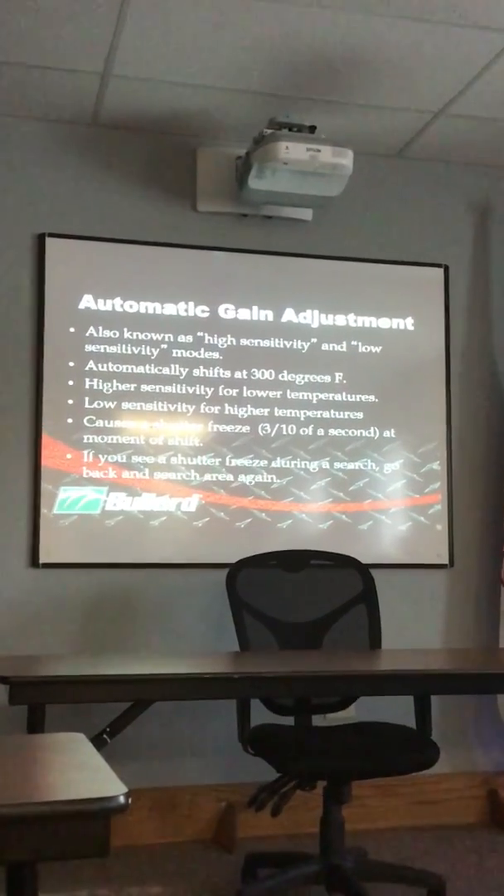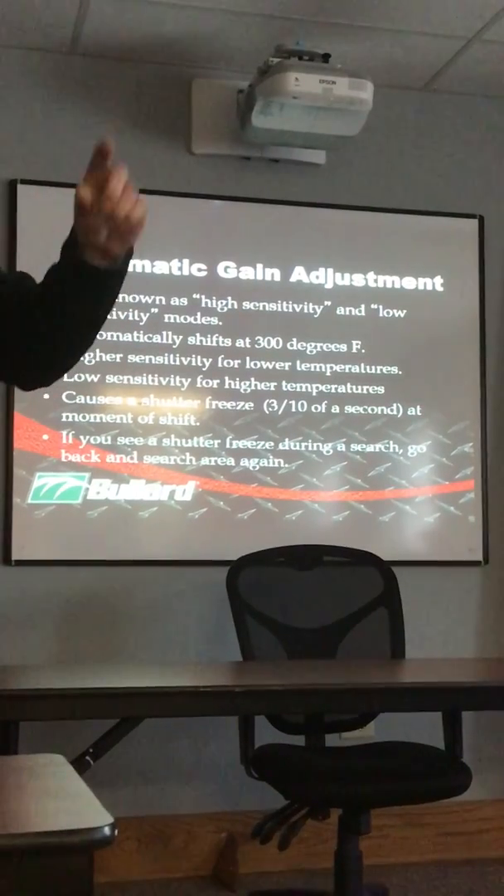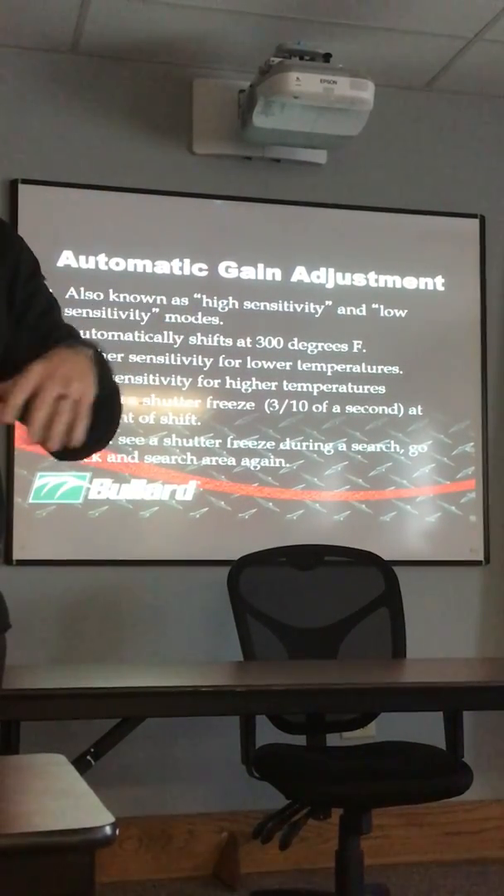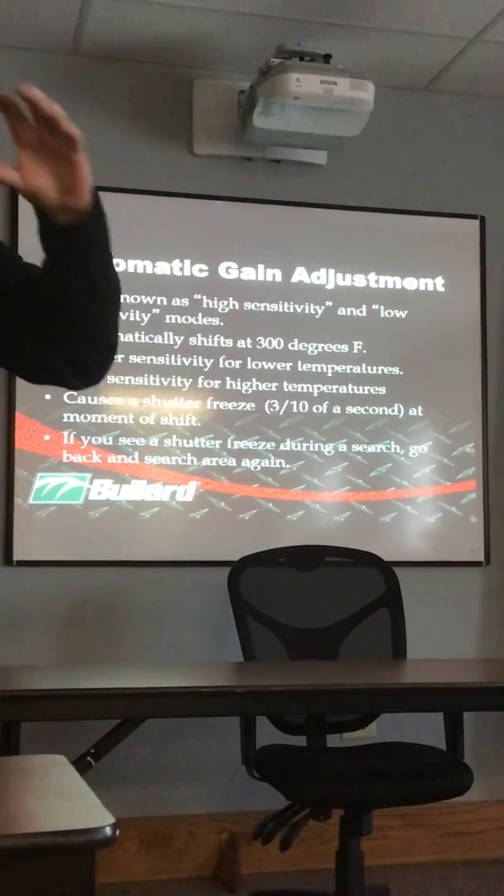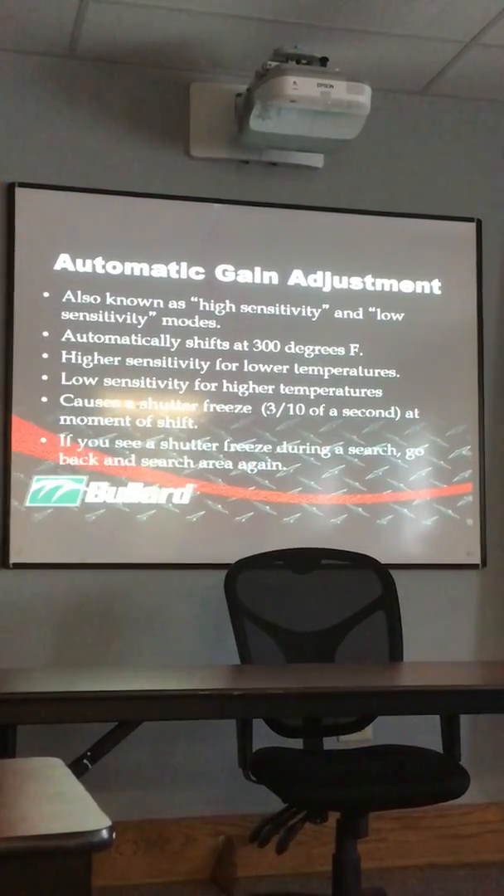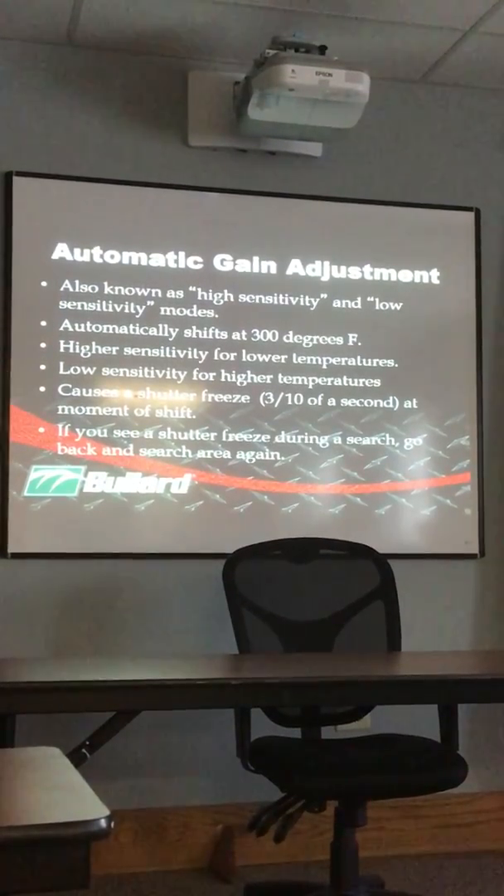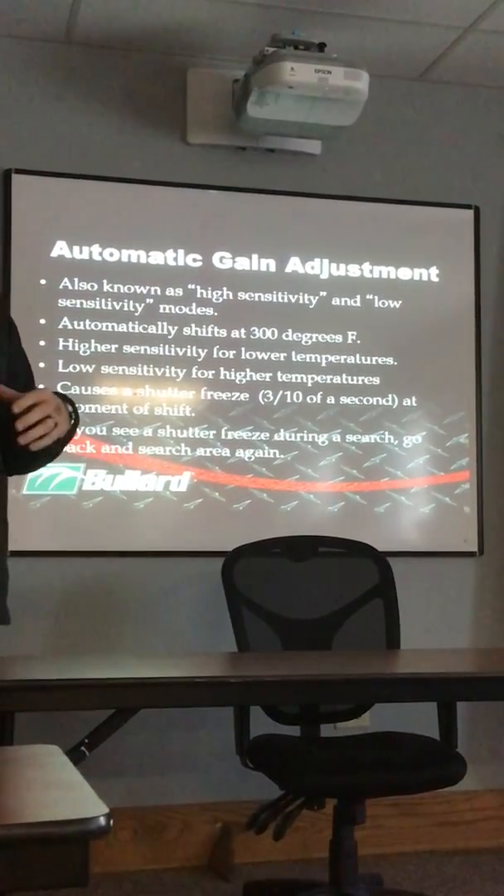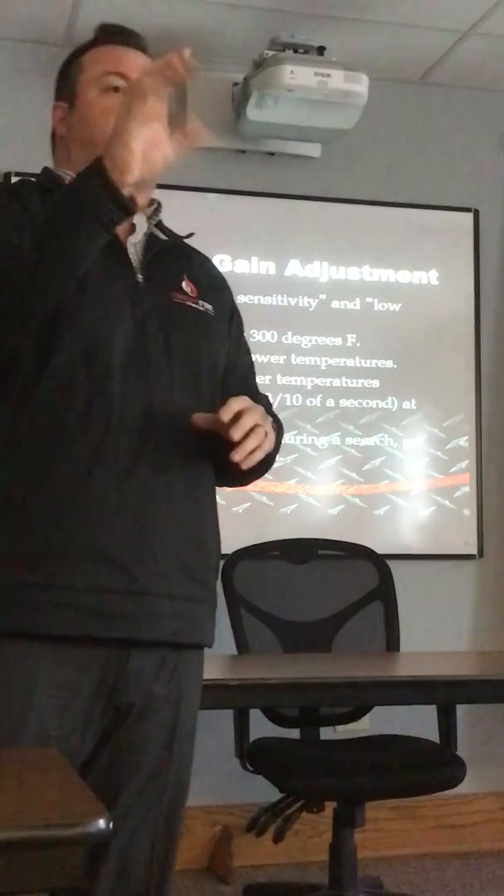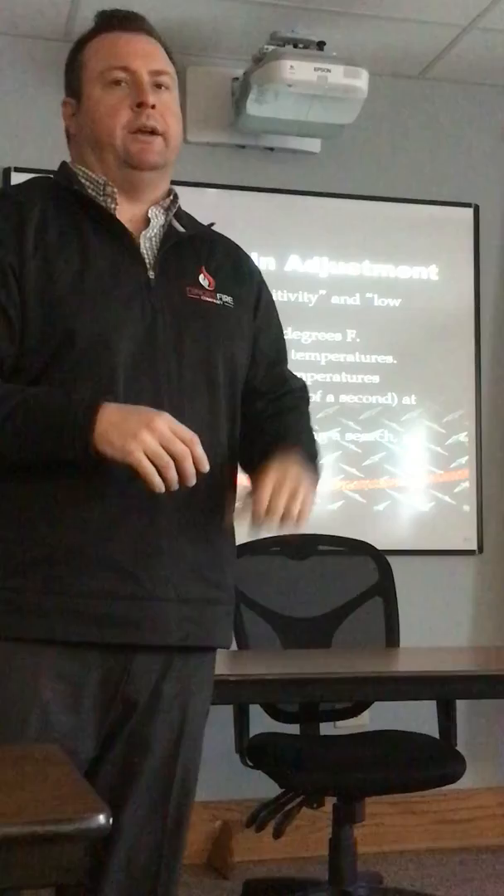These cameras have what's called automatic gain adjustment, or high sensitivity and low sensitivity. Right now, as we turn the cameras on in this room, they start in high sensitivity. When the camera senses 300 degrees, it'll switch to low sensitivity. That's so it doesn't burn the engine out. It's automatic, it does it by itself, you don't have to worry about anything, but be cognizant of it because you'll get a quick screen freeze. It's 0.3 of a second, it's fast, and in one of the videos that I'll show you later, you'll see that in there.